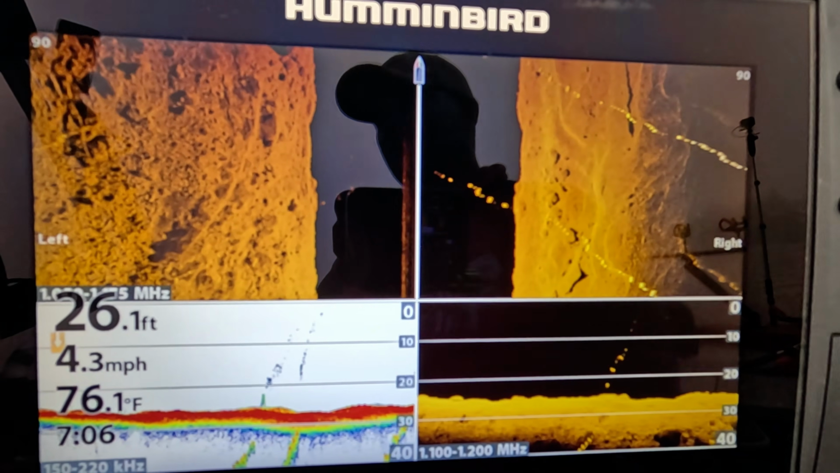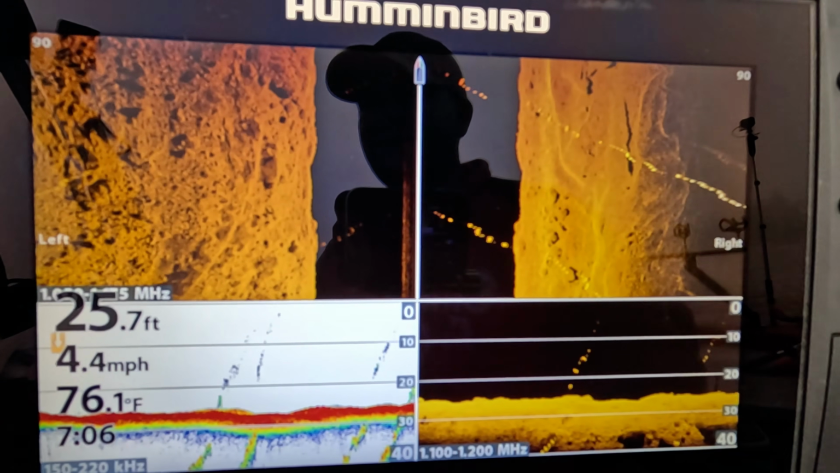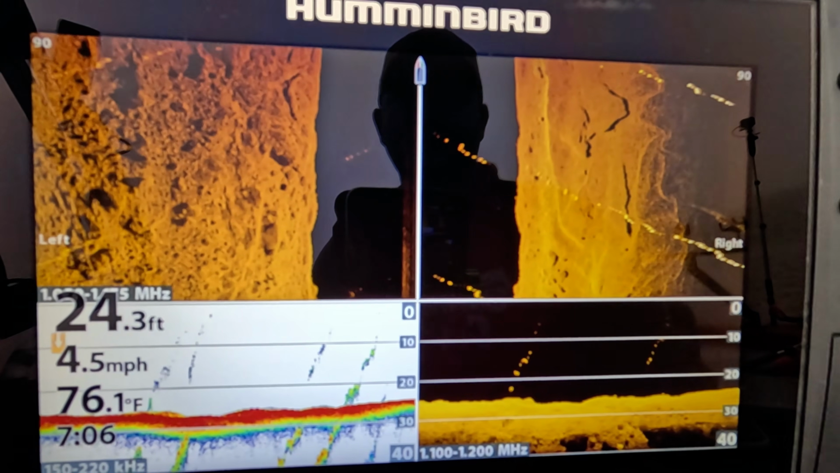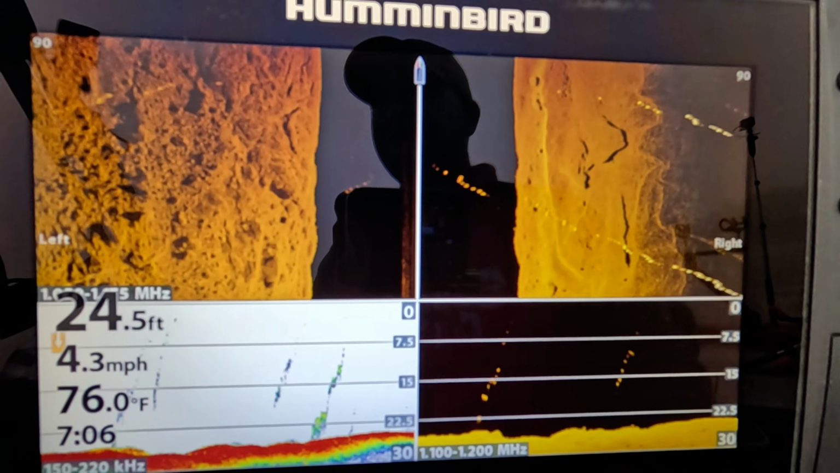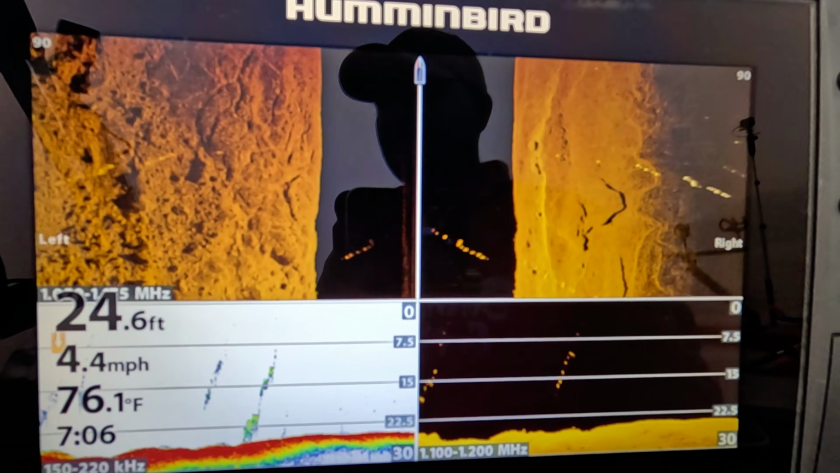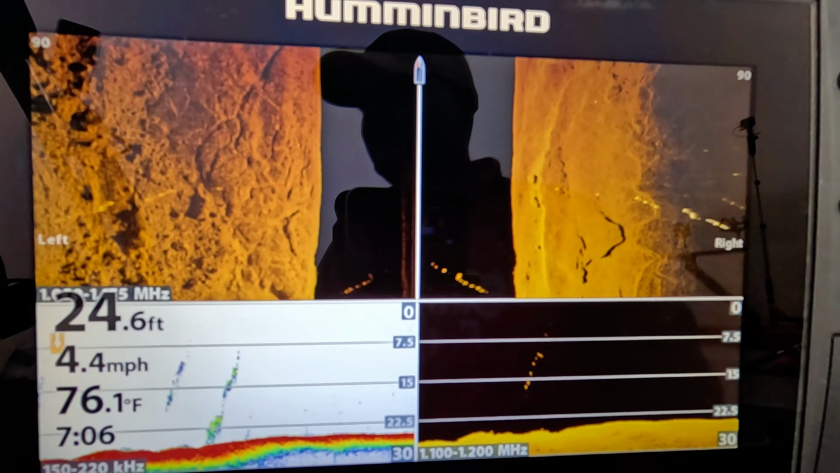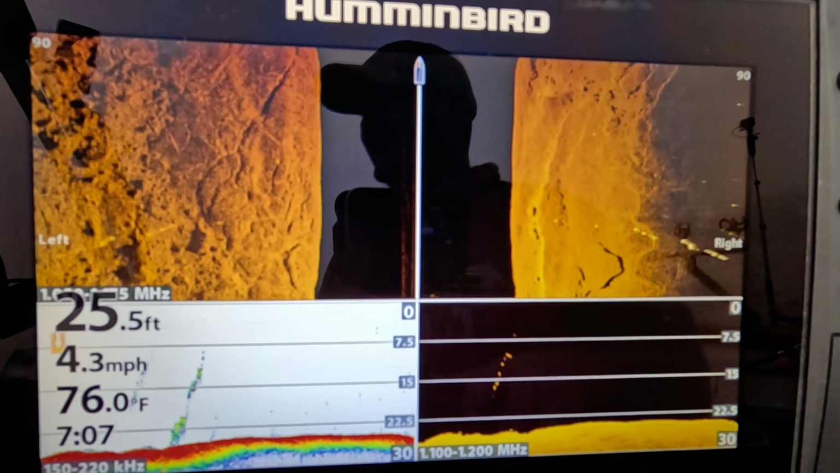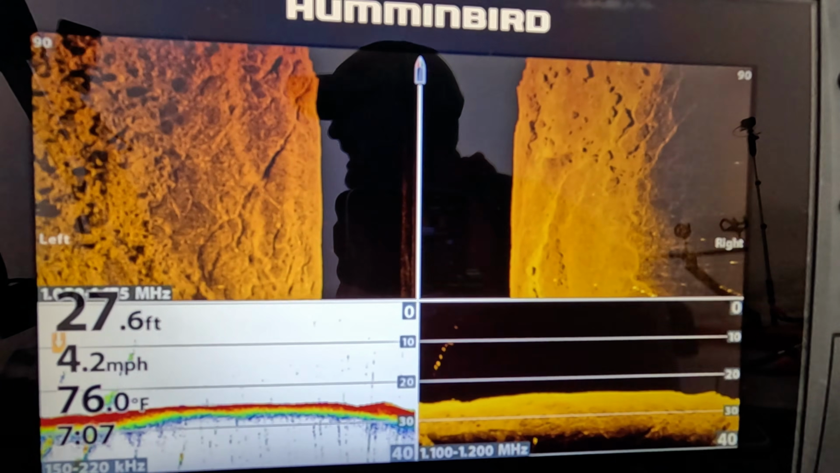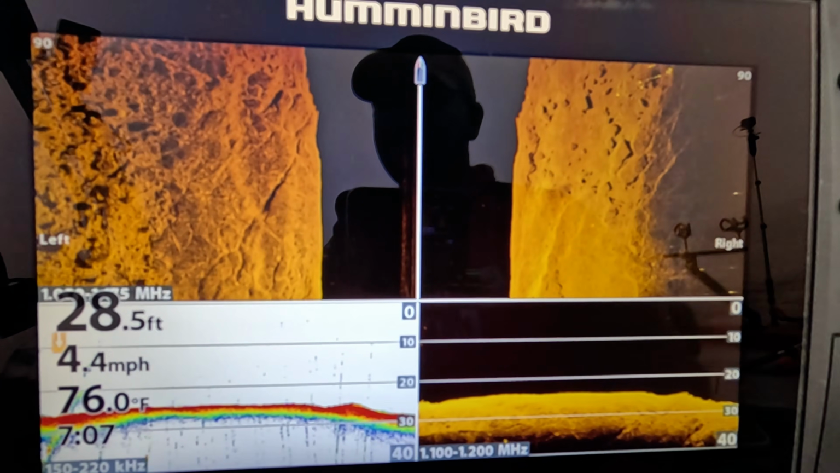And one thing's for sure, when it's this foggy, be careful going out into the middle of the river like this. It can be very dangerous. Them barges can sneak up on you and you don't even know it. Especially like now, I'm not paying a whole lot of attention. I'm concentrating on what I'm seeing on the sonar, and you can get excited like I am and forget about where you're at in the river and what's here.